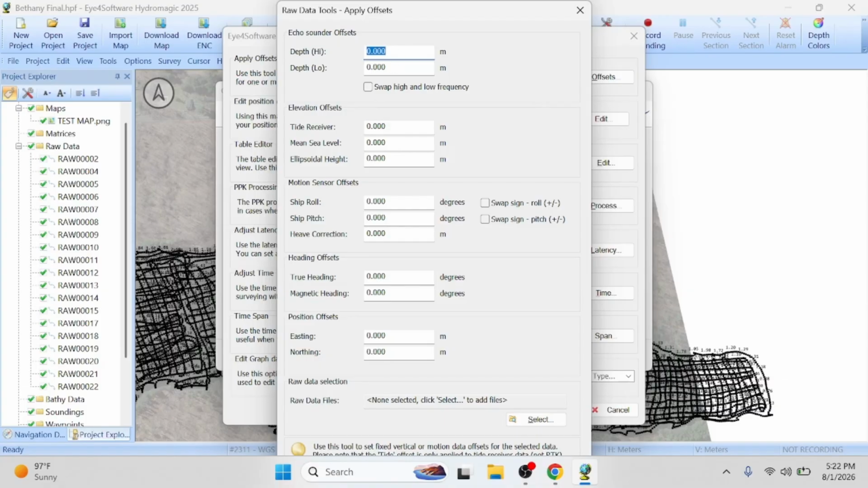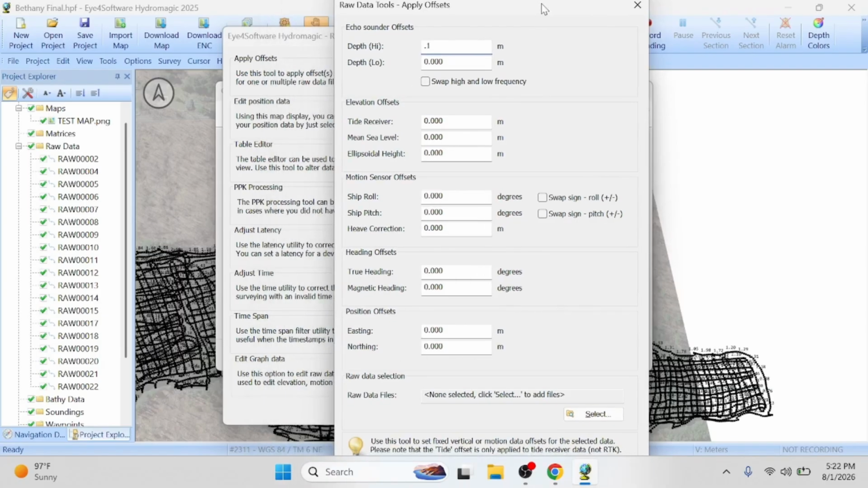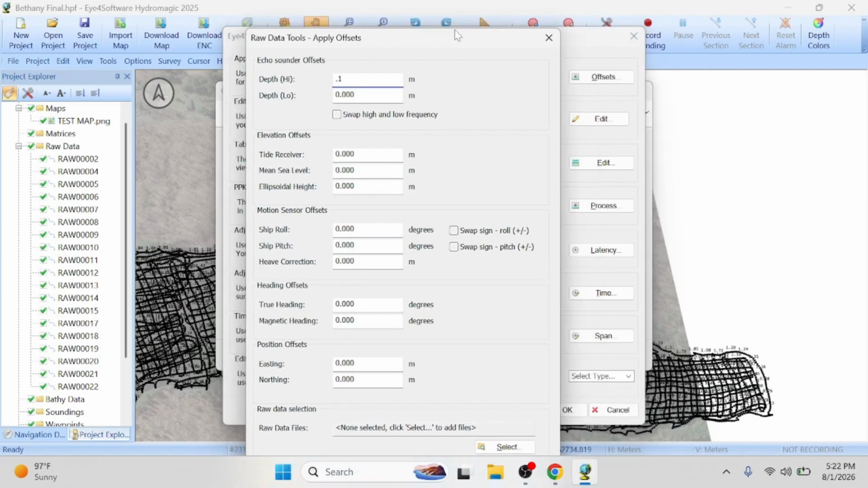So the depth and height, if it was a typical BL200, it might be 0.1 of a meter, and that would be the offset of that, okay? So I put that in the echo sounder offsets, and that is, what's that?